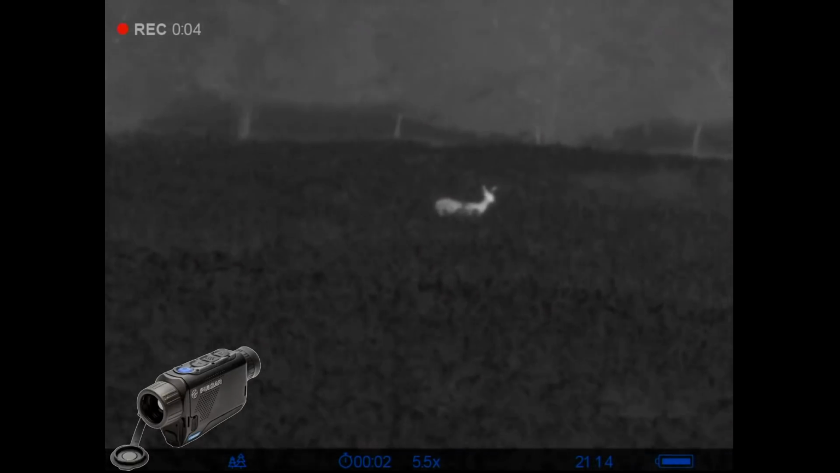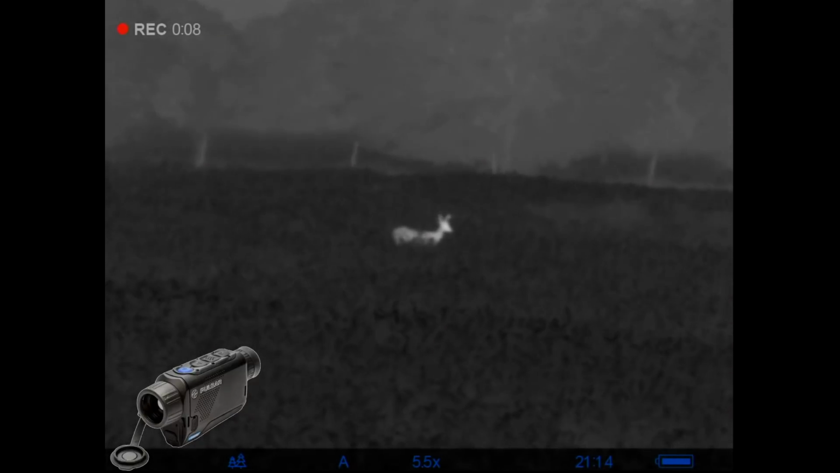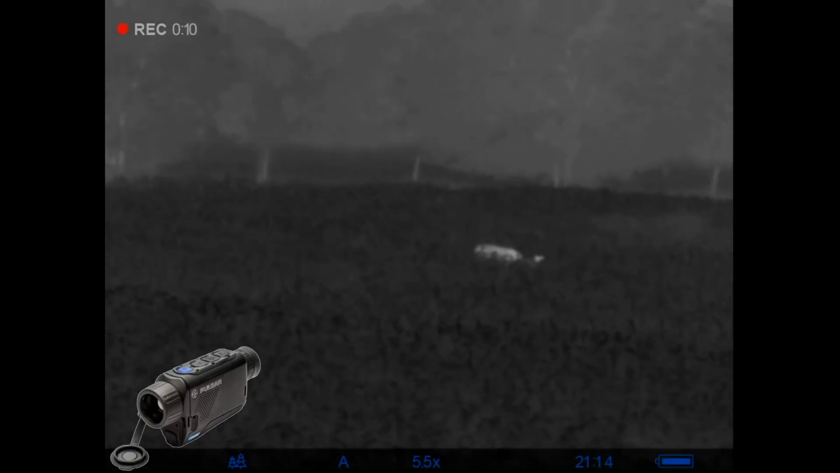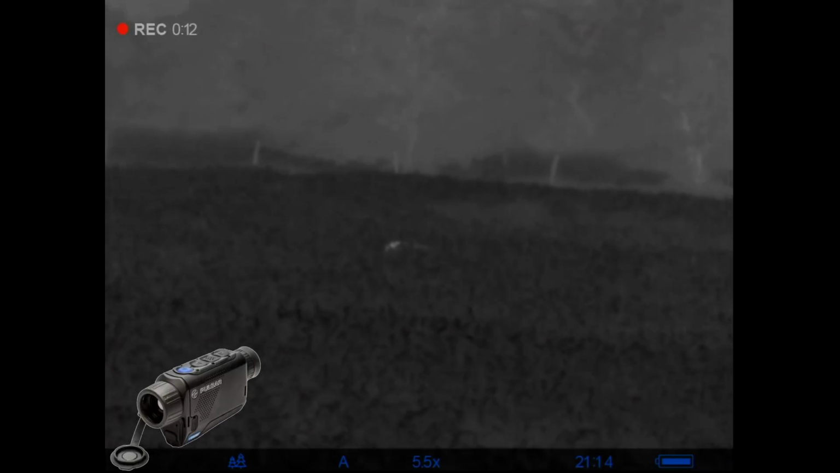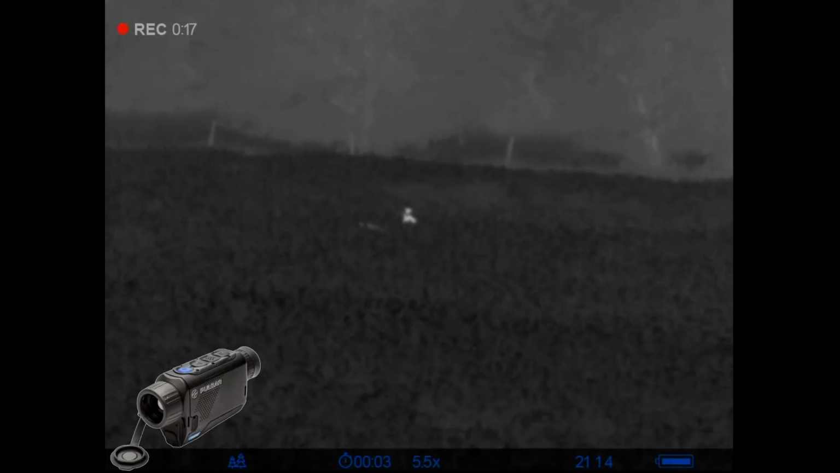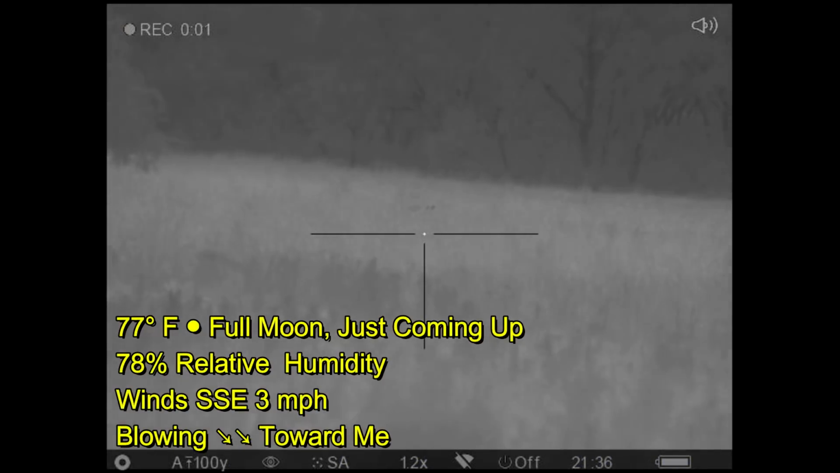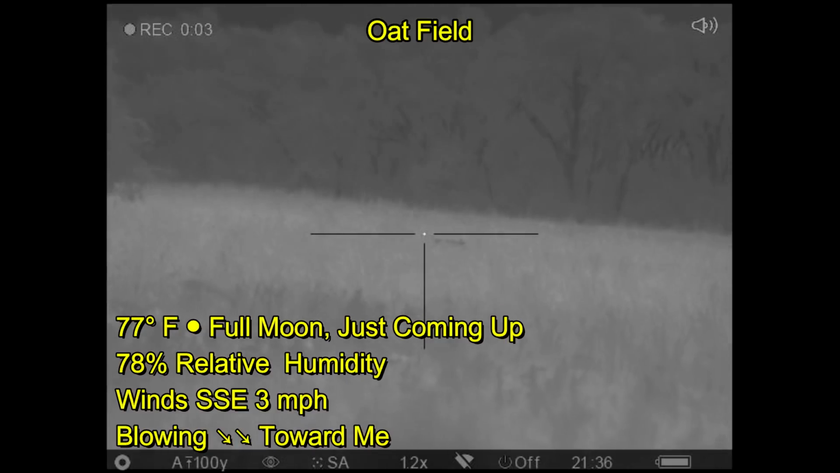Then this other deer came out of the oat field as well. Then a couple minutes later, a fourth deer came out of the oat field, and I'm thinking that there's something going on in the oat field, and I should probably head on over and check it out. And sure enough, I'm on the east side of the oat field looking into it, and there are pigs.